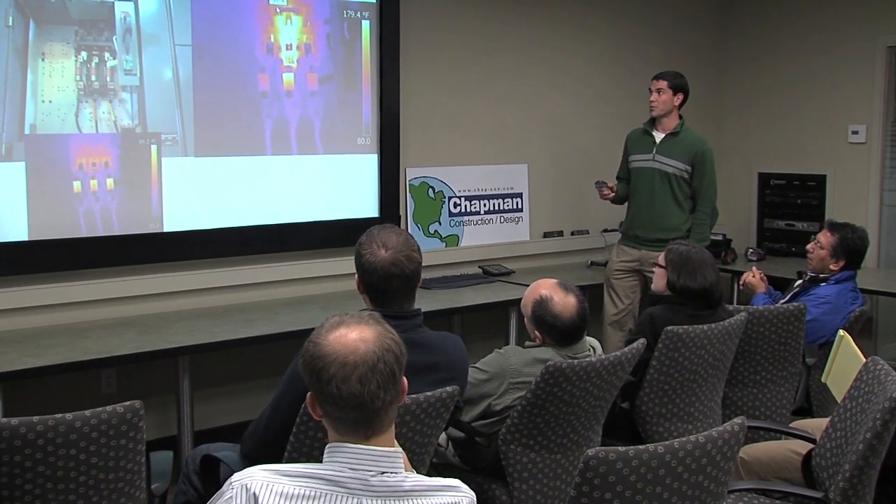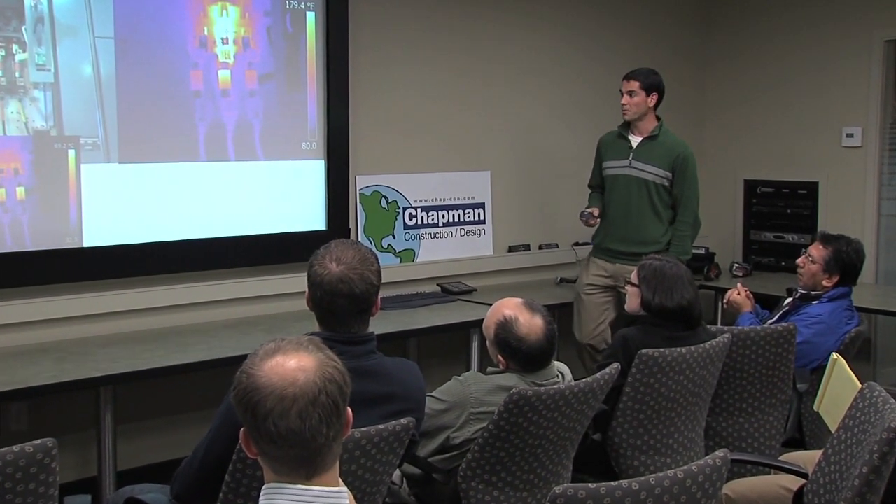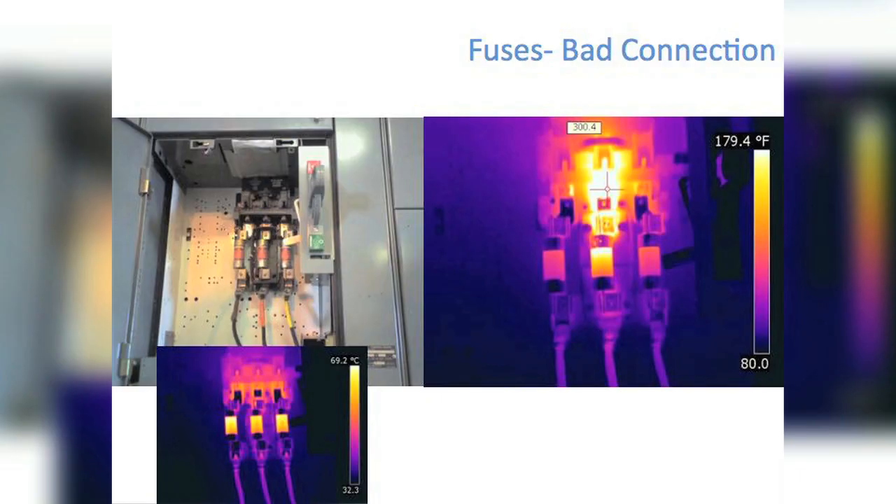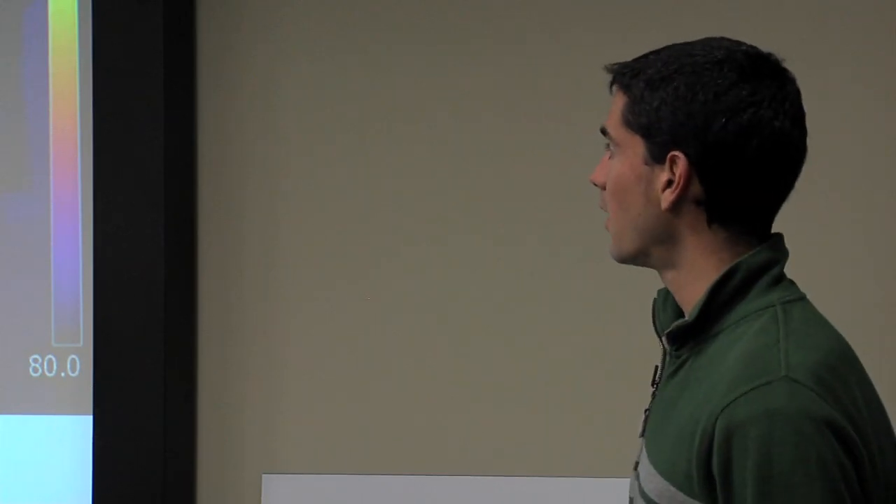You see this area, it's over 300 degrees. All right, this is a pretty significant problem. Whereas if it's working properly or after it's fixed, that's what it should look like. Same temperature, same color, okay? Another thing is when you have all this electrical resistance, you're using more energy than you need to be using, all right? So this costs more in energy costs in addition to being a safety hazard.